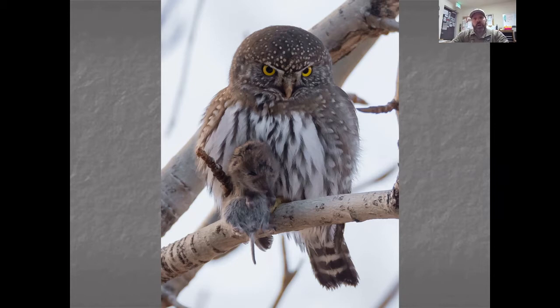And I actually met the photographer who took the photo, and I said, would you be willing to share that? Because I would love to put that in the album. And he said he would, and I thought, he may not, because that's a really cool photo. But in the email, sure enough, he sent it to me. If you notice, this one has a rodent in its talons, which makes it even more unique. These birds are interesting because they always look so angry when you look at their face. But that is a very cool addition to the bird guide.